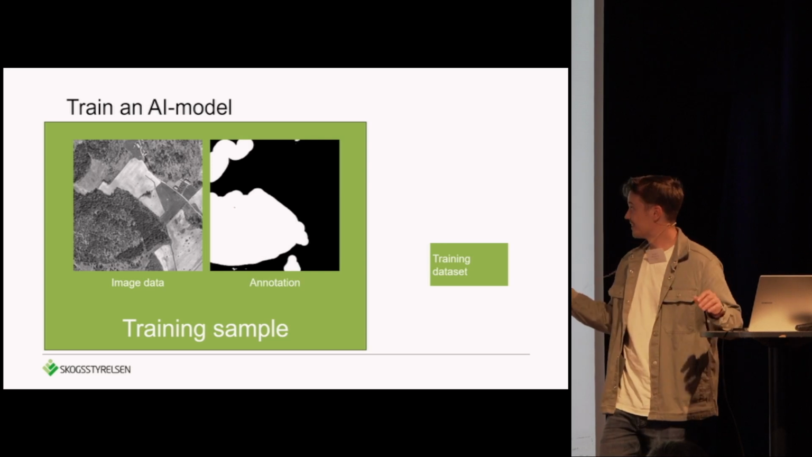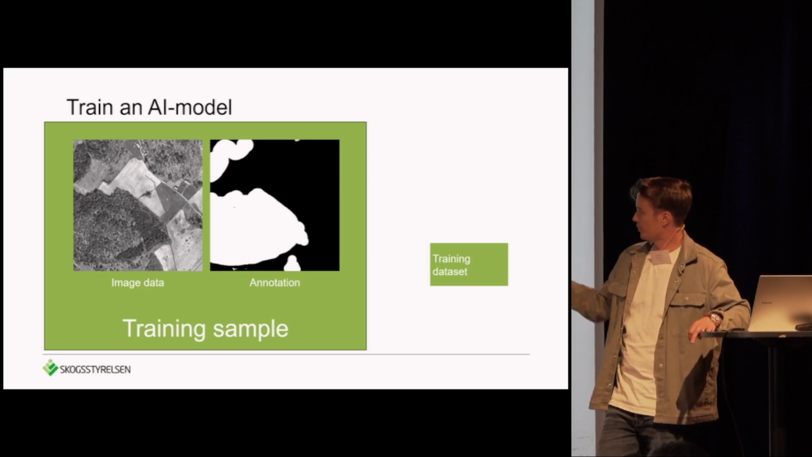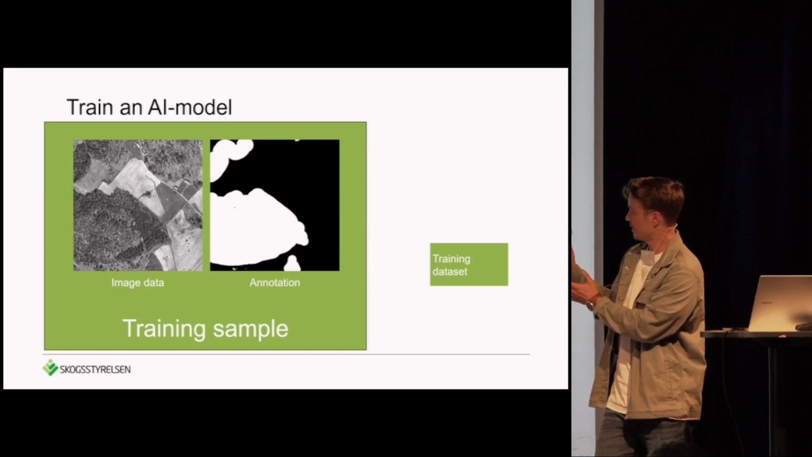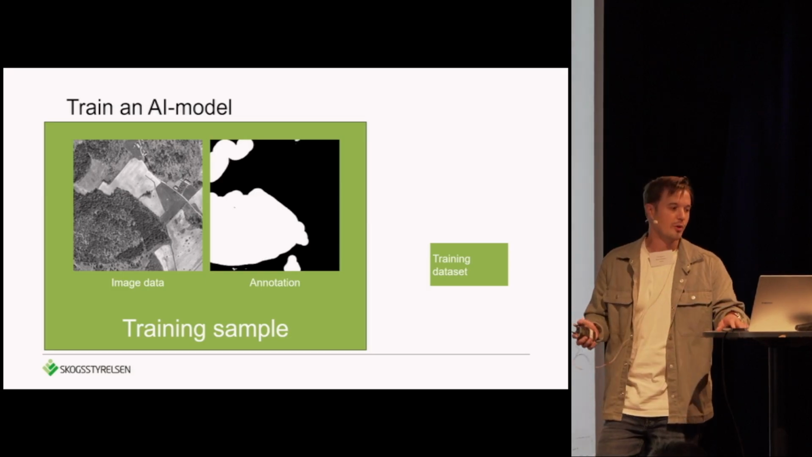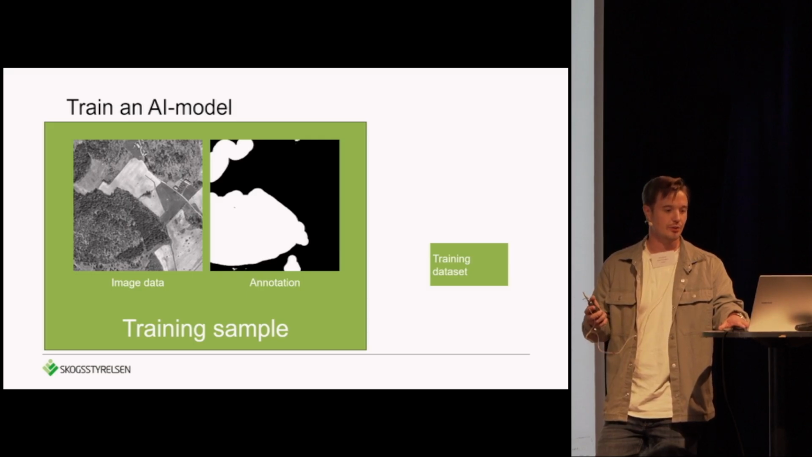In this case, we have overlapping annotations on forest. If we have a training data set with images like this, we want the model to learn the patterns of how forest looks. So we can annotate other objects or areas of interest and train a model to learn the pattern that we want to find.